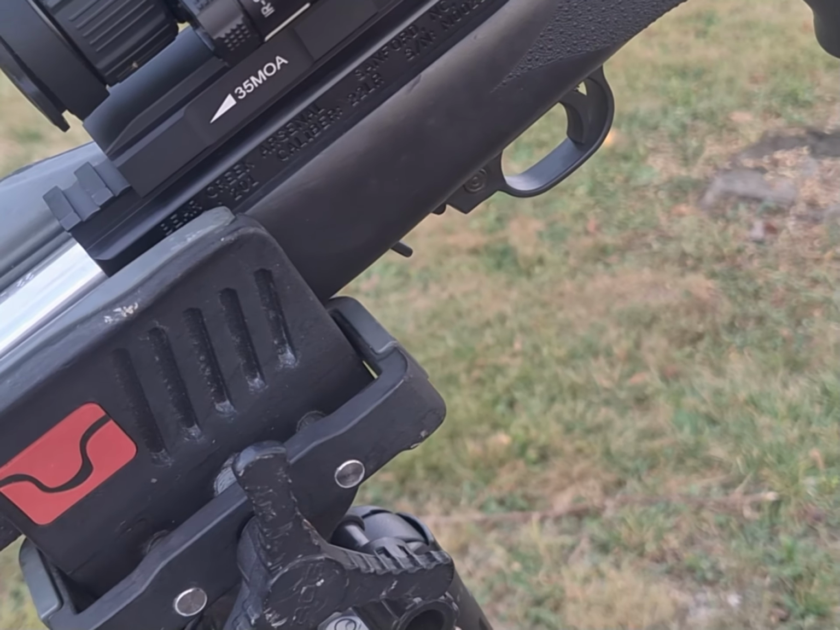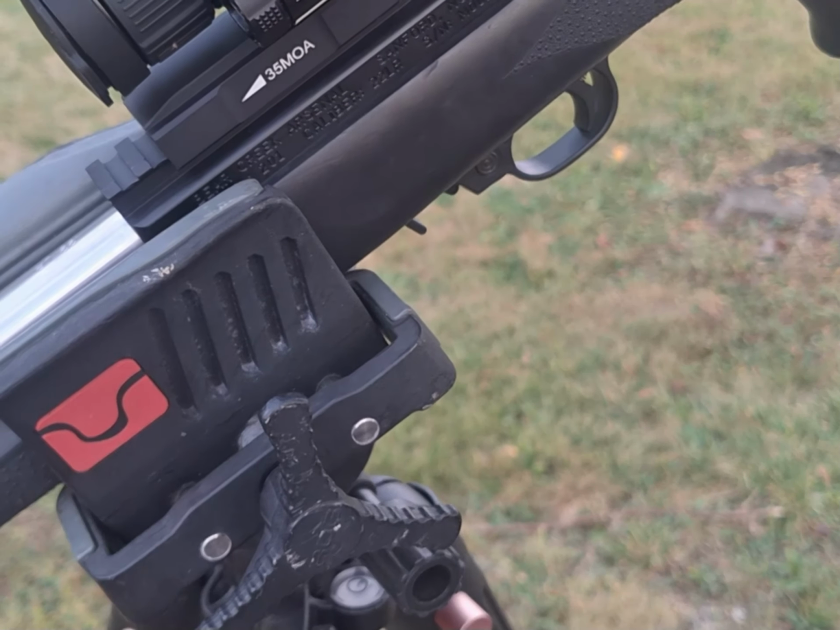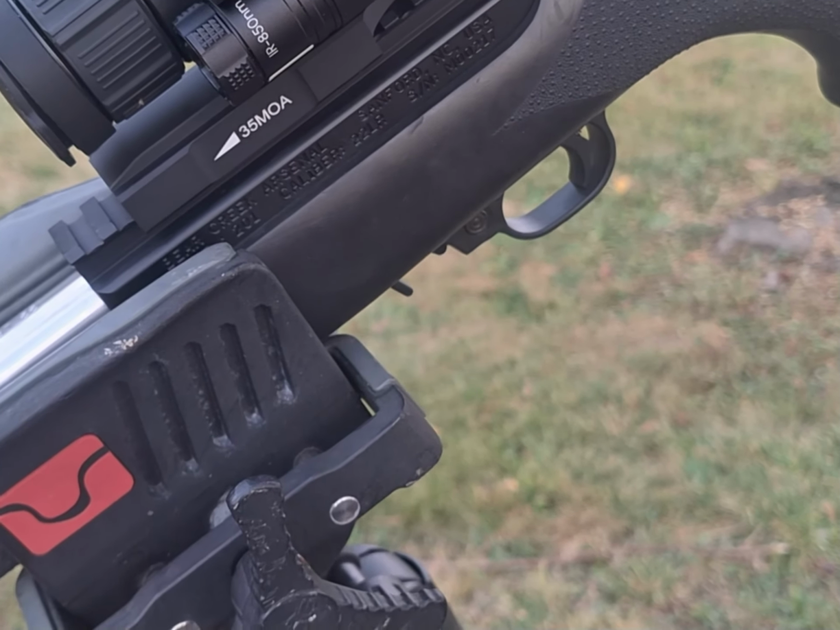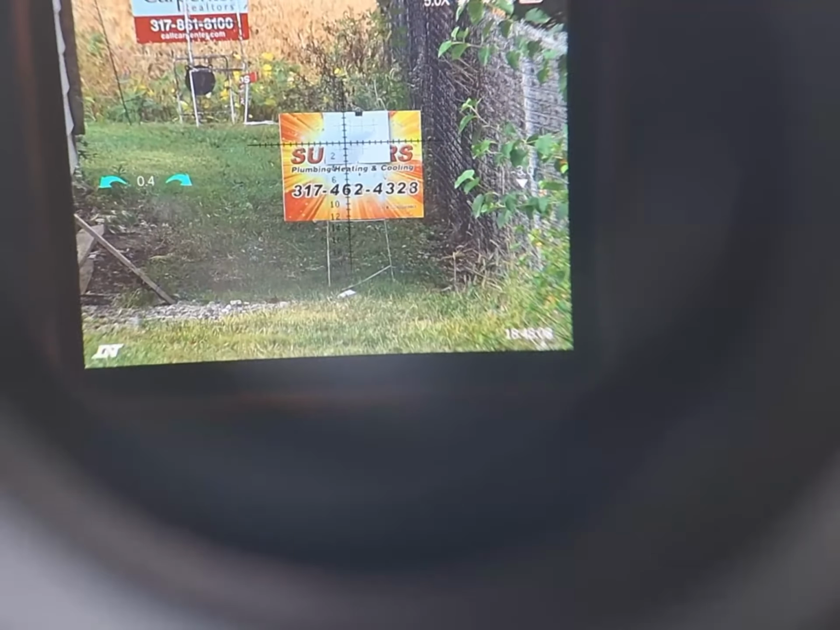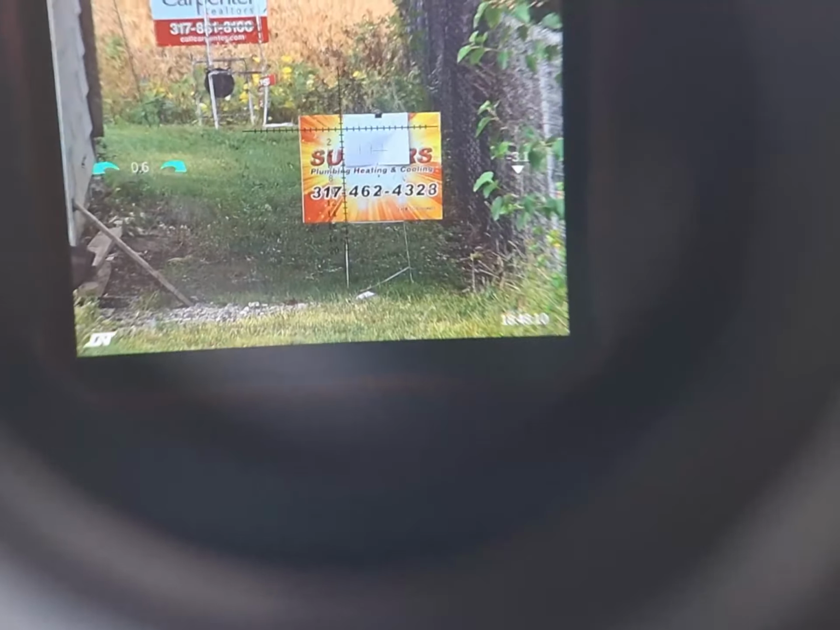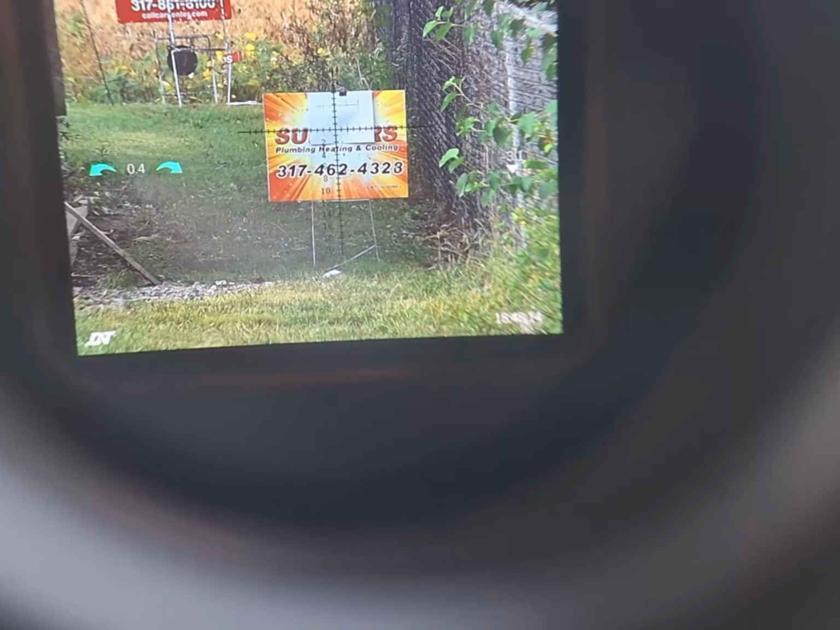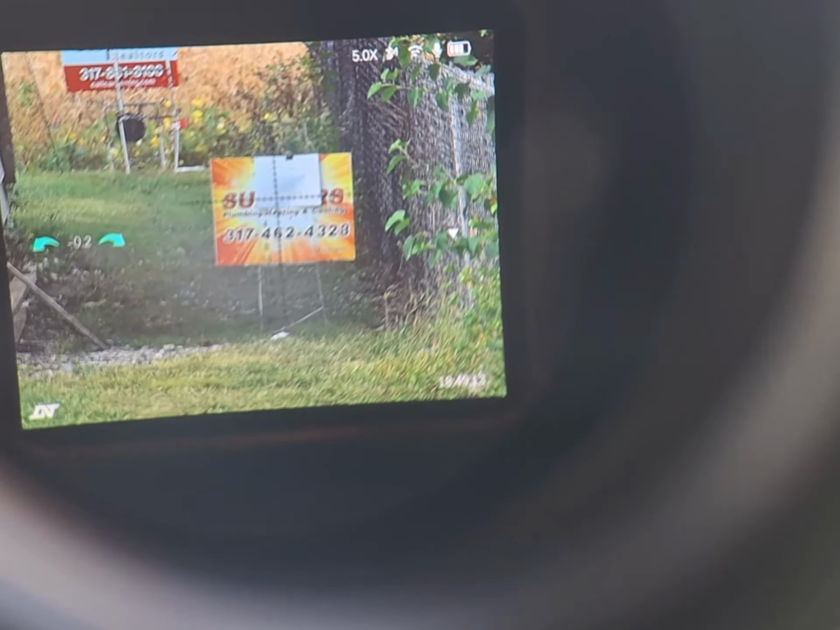So I recommend either using the 20 MOA base or the 35 MOA. So let me go ahead and get this set up here, and I got a target down at 25 yards, and I'm going to record through the scope and show you how it's done. Super easy, actually. Okay, I got my paper target down there. Let's take a shot and see where she impacts. All right, so it looks like it's a little low and a little left.